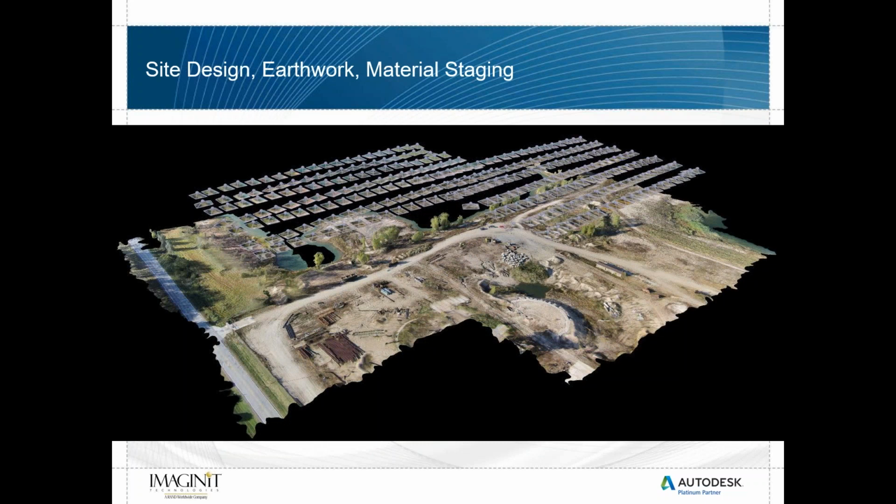We can use things like photogrammetry and site design to ultimately create a point cloud, perform earthwork calculations, being able to measure data around a piece or a mound of gravel or something of that nature, and be able to calculate on a daily basis how much of that material we're using during the course of our construction project.